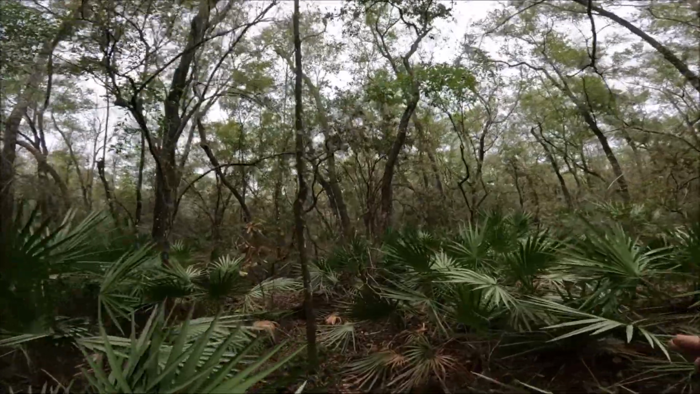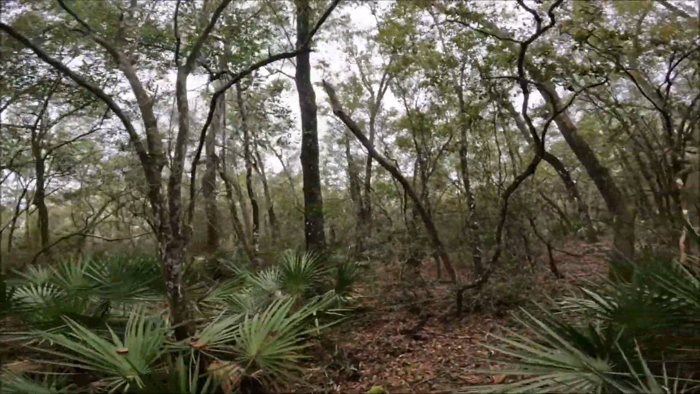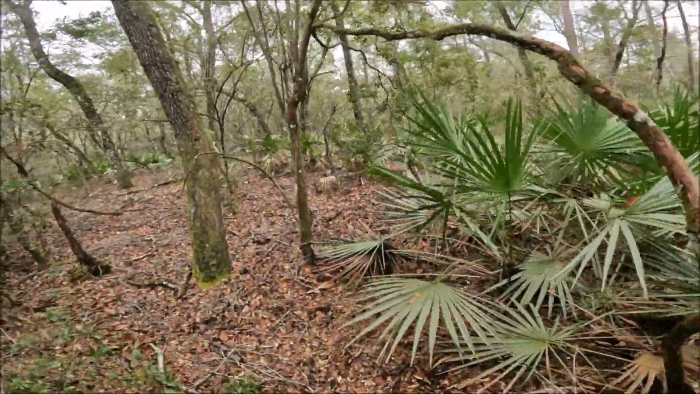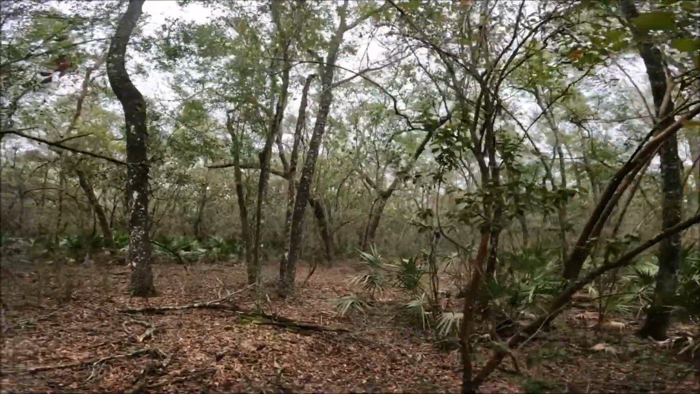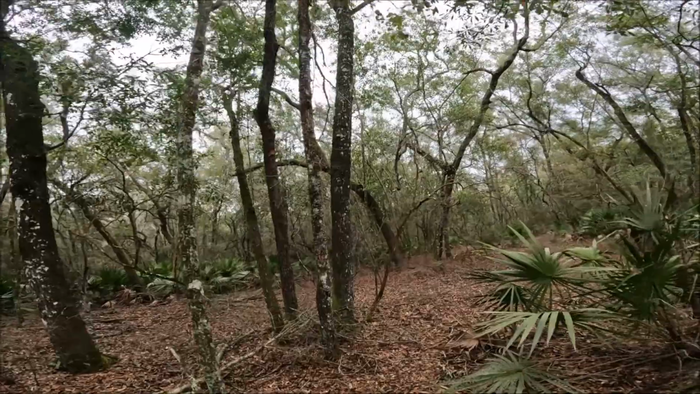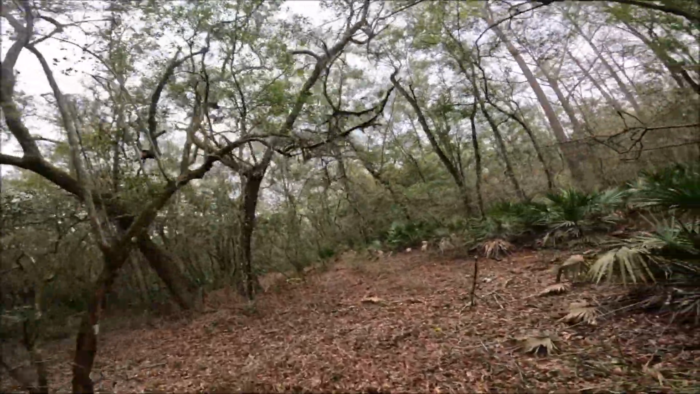After a while, you'll kind of get the eye for game trails, and I'm actually on a game trail right now. You want to hunt areas where you've got some small openings, which open up what looks like some impenetrable forest.